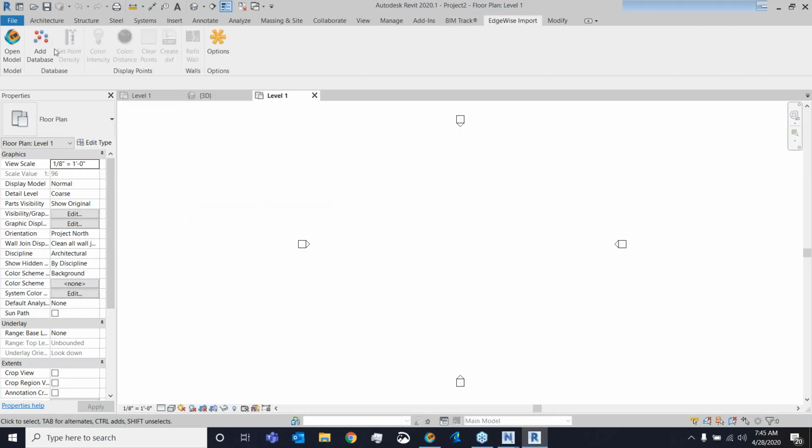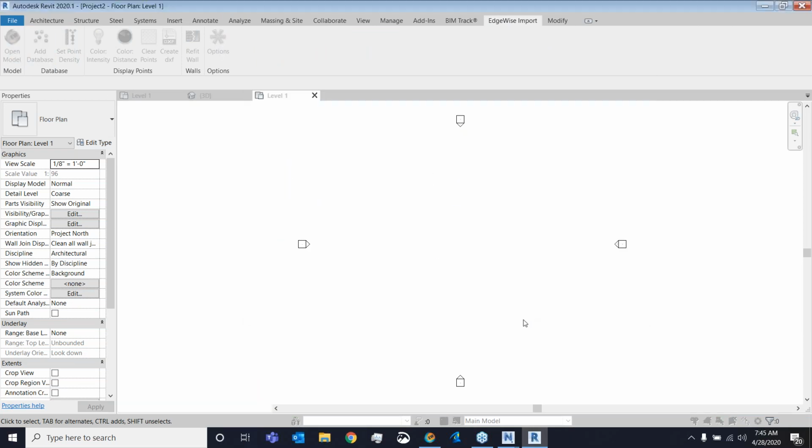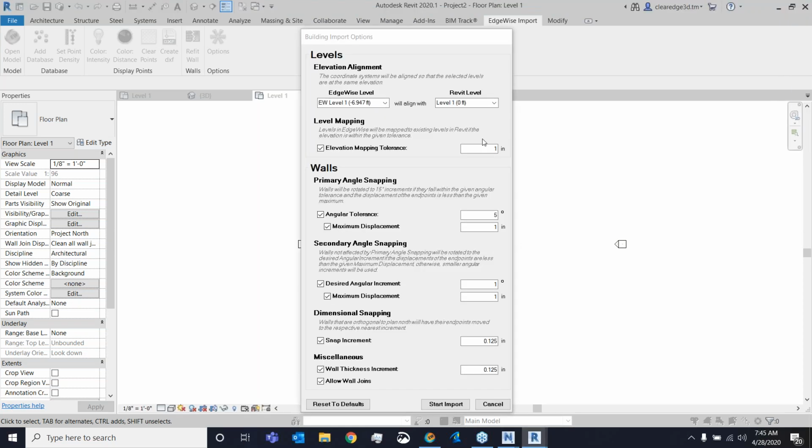And once again, we'll use that open model button over here and grab our file. The biggest change on the architectural side, which you'll notice in about 2 seconds, is the import options. With the building side, we have a lot more than the piping and structural, to give users more control to decide how as-built or how as-designed they want their walls to come in. So, starting from the top and working our way down.